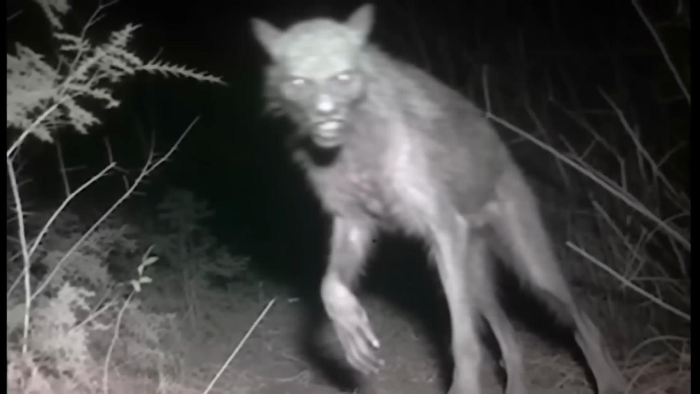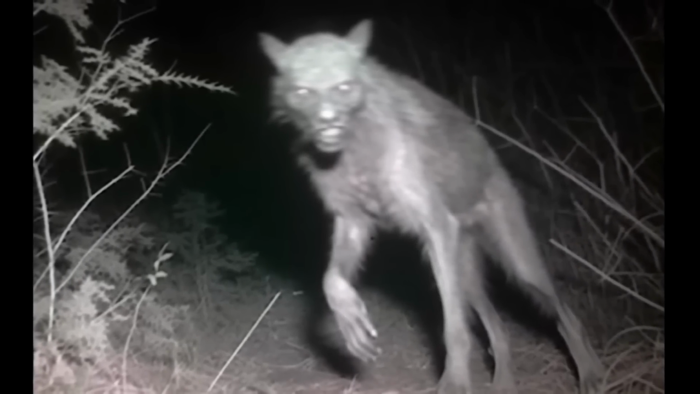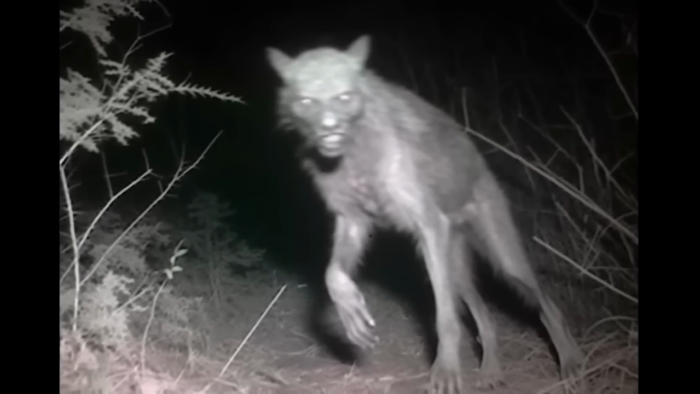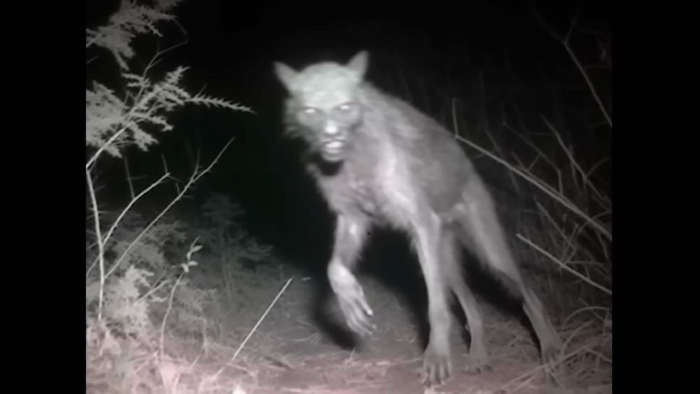A viewer sent me this photo saying that their motion detection camera photographed a cryptid that they believe is a form of werewolf. At first, they thought it was just a normal wolf passing by, but on closer inspection, things are different. Just take a closer look at the paws. Three appear normal, but look at the one raised. I don't know about you, but all the dogs and wolves I have seen have paws ending with some claws. This thing appears to have elongated fingers, as if it is the deformed hand of a human.